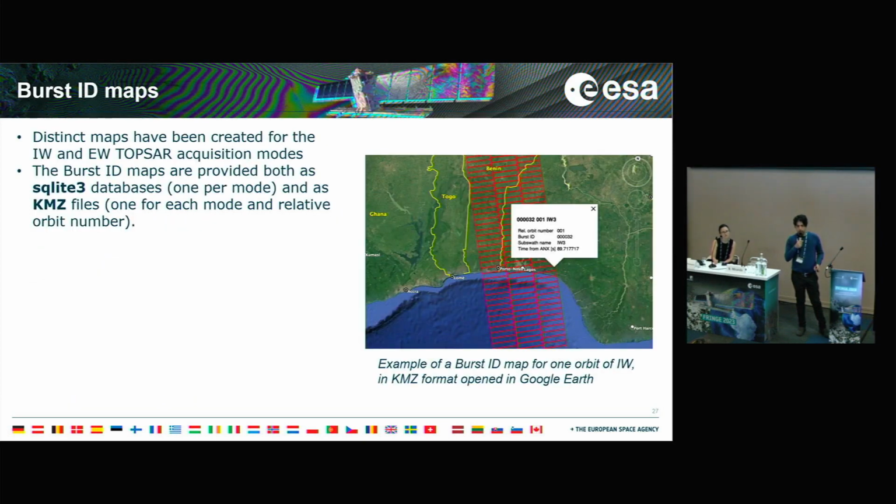This is an example of what you would see if you open one map in, for example, in this case, Google Earth. So this is one KMZ file for one orbit in a cycle, and for IW mode. All of the red polygons are the burst footprints of that orbit, and when you open it in this way, you can see for each polygon the corresponding information.